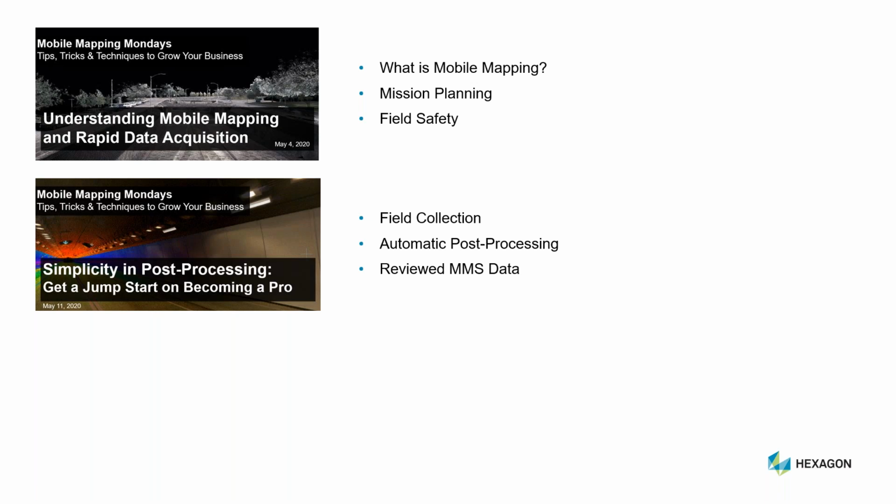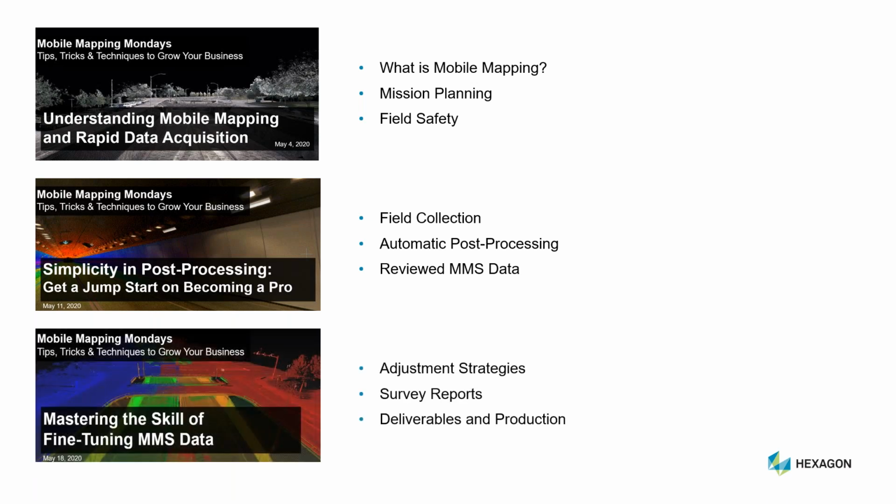And we looked at how simple it is to post-process the data for review in the field or in the office. And in our last session, we discussed how to maximize relative and global accuracies, document our accuracies in survey reports, and prepare the data for downstream production handoff.